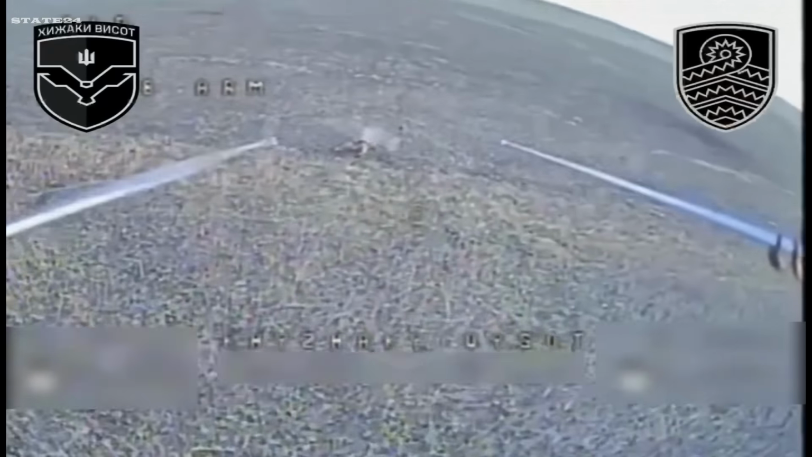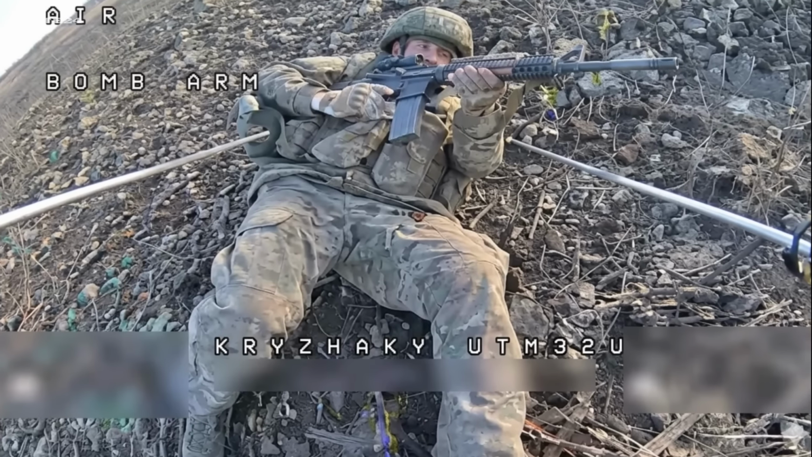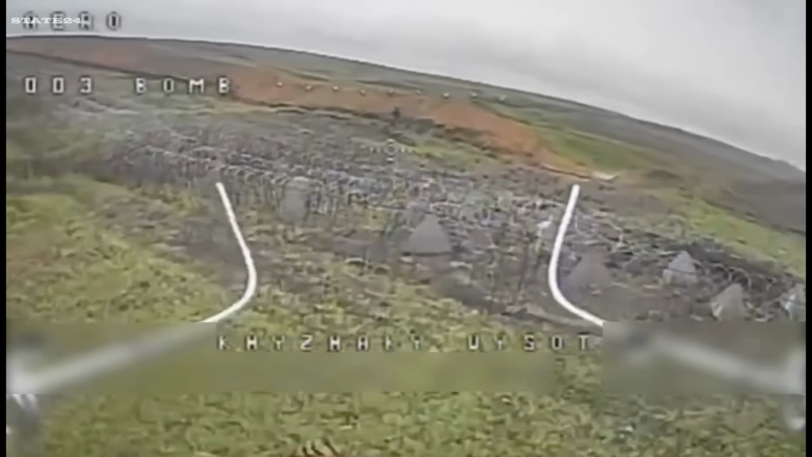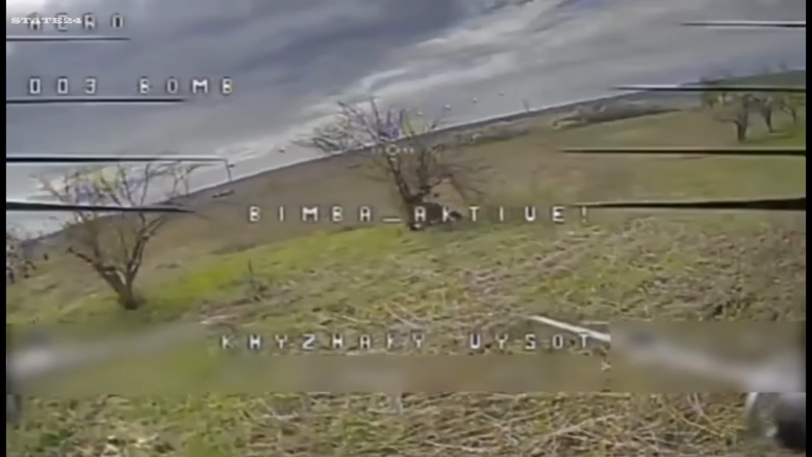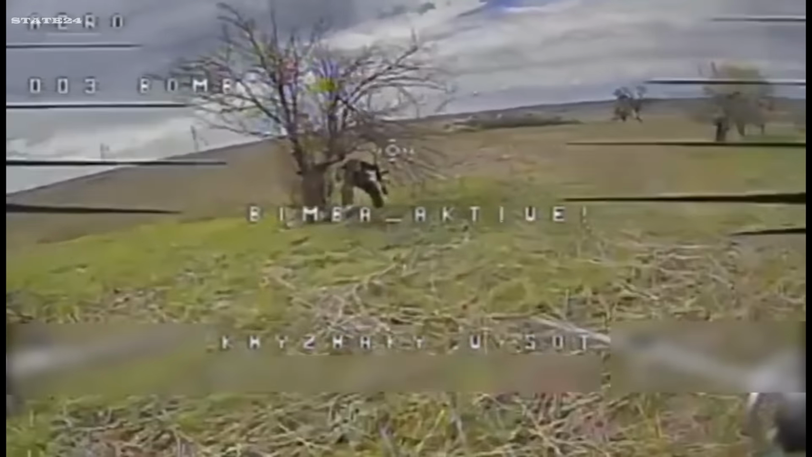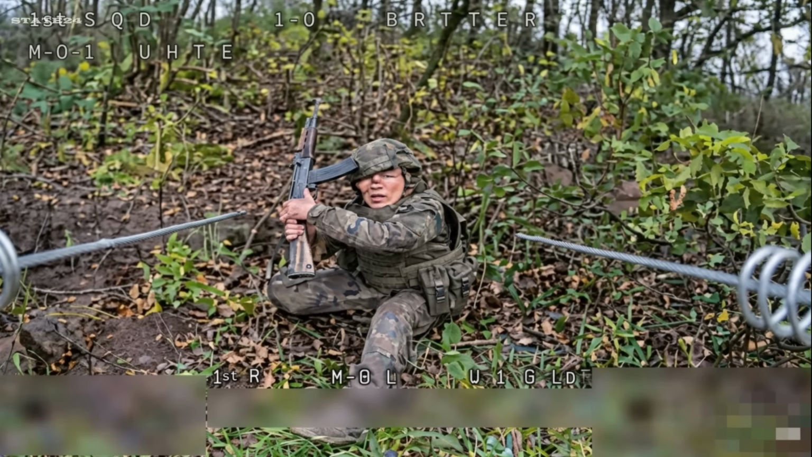Open ground. No trenches, no cover, just Russian soldiers walking, aimlessly, exposed, as if they forgot what watches from above. Some move in straight lines, others stop, look around, then keep moving. None of them react to the drone tracking their every step. The footage shows the same pattern over and over. Soldiers wandering into open terrain, unaware or unwilling to change course.